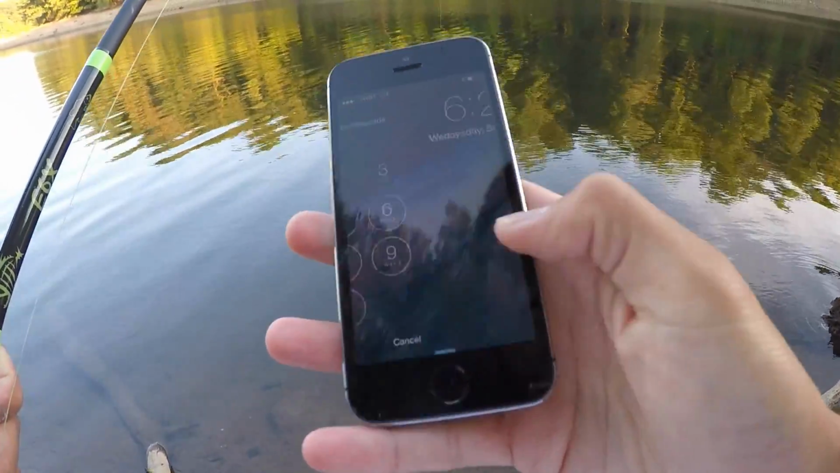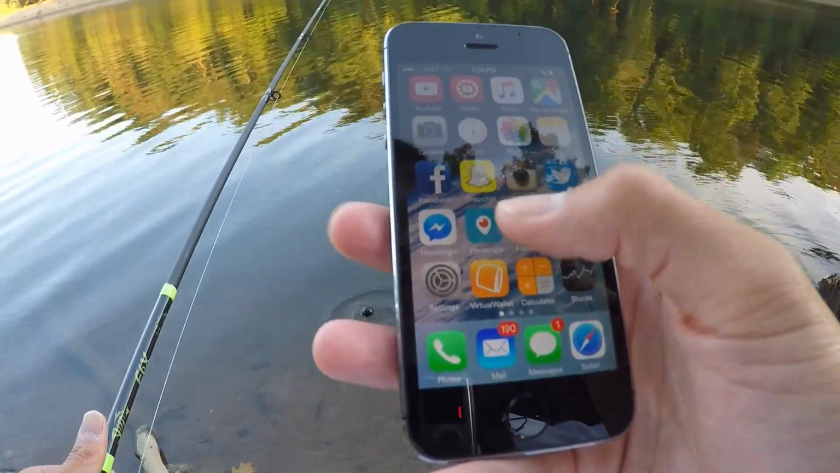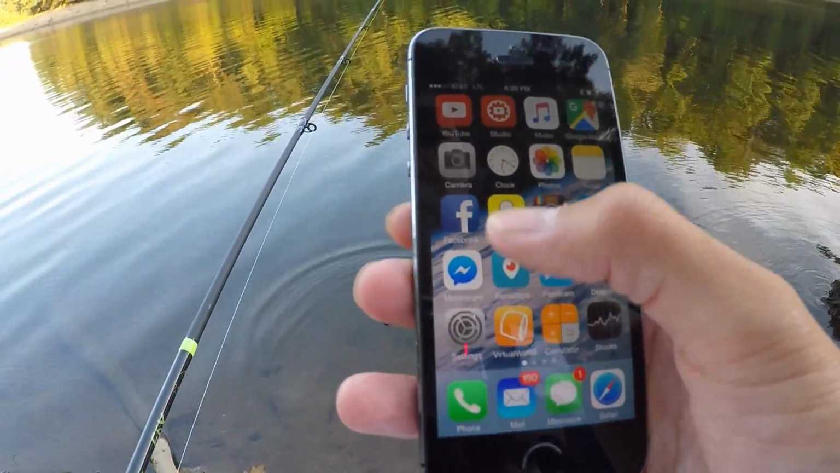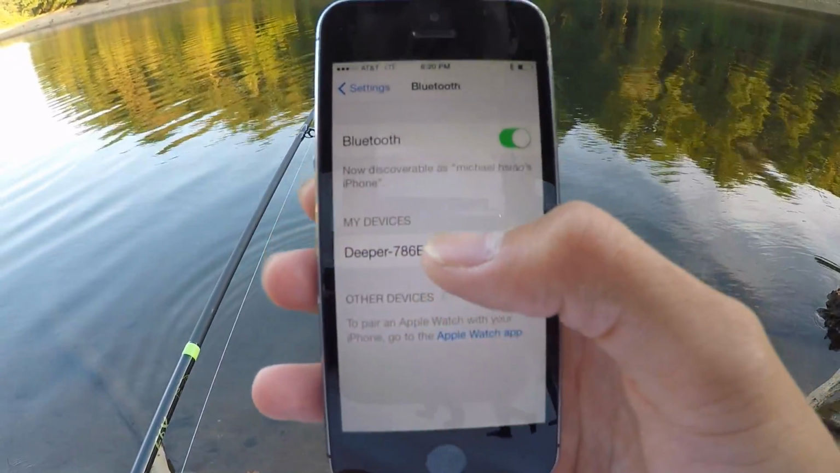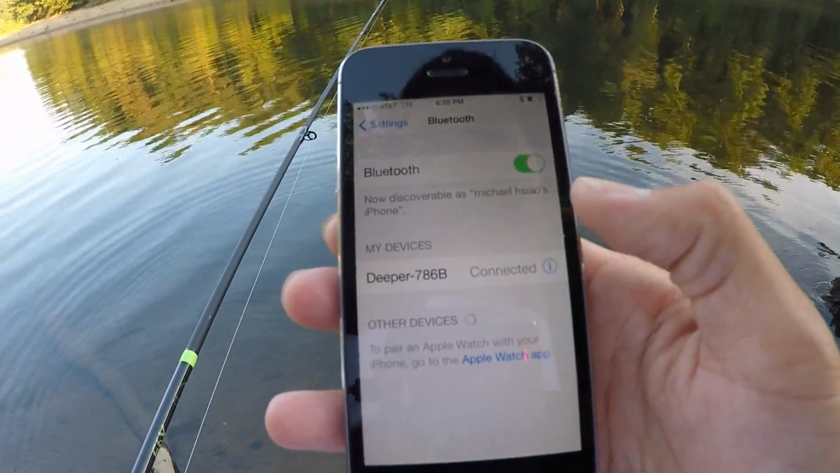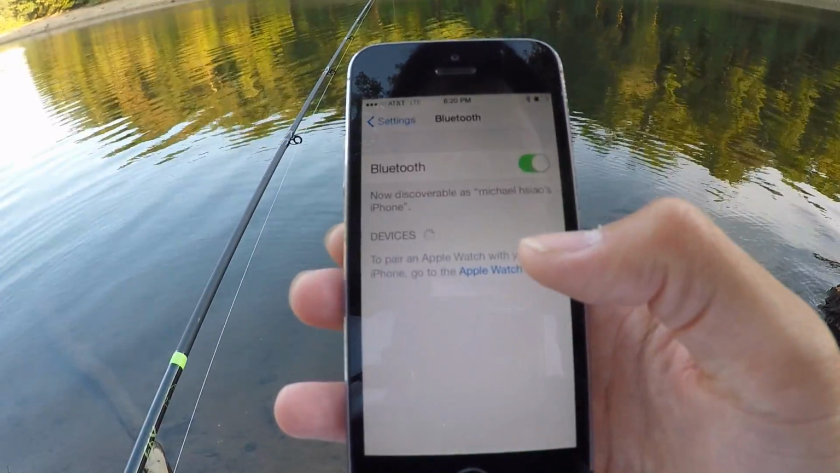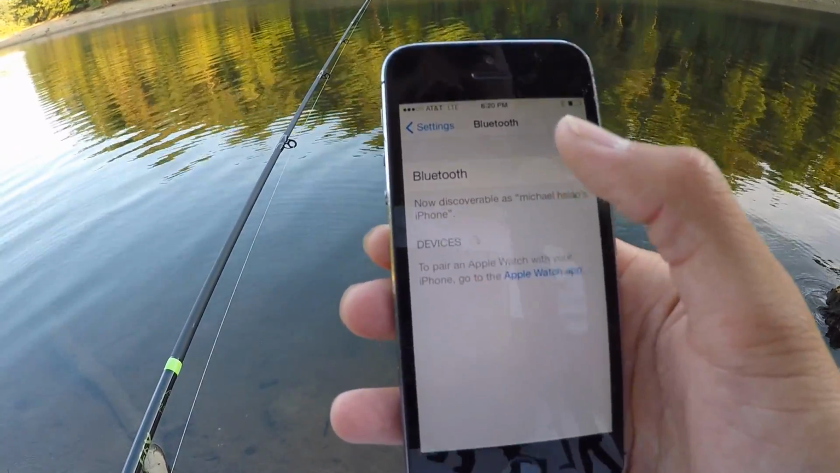You want to pull out your phone, and you want to have the Deeper in the water is fine. You want to go to your Bluetooth. You want to go to the Deeper, and if it's saying not connected or whatever, you want to actually forget the device like that. Turn the Bluetooth off.